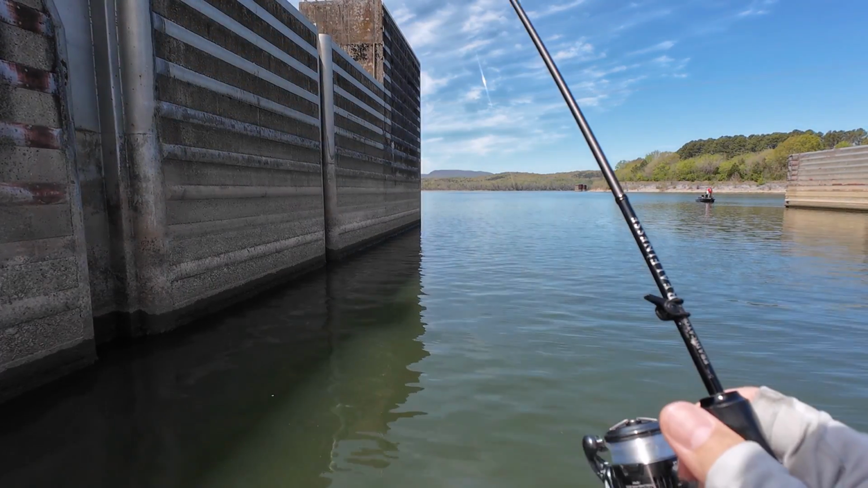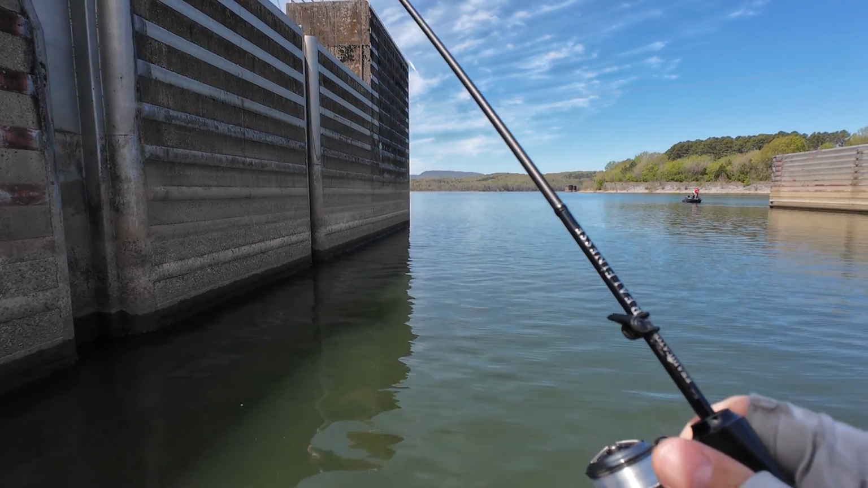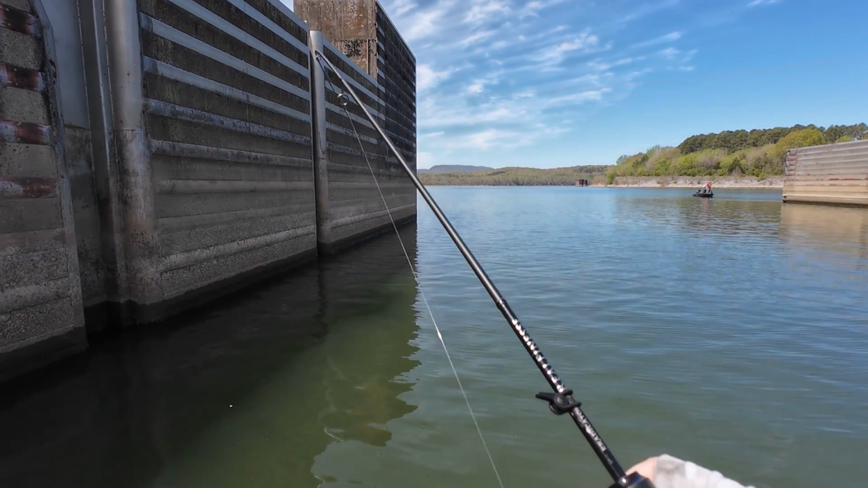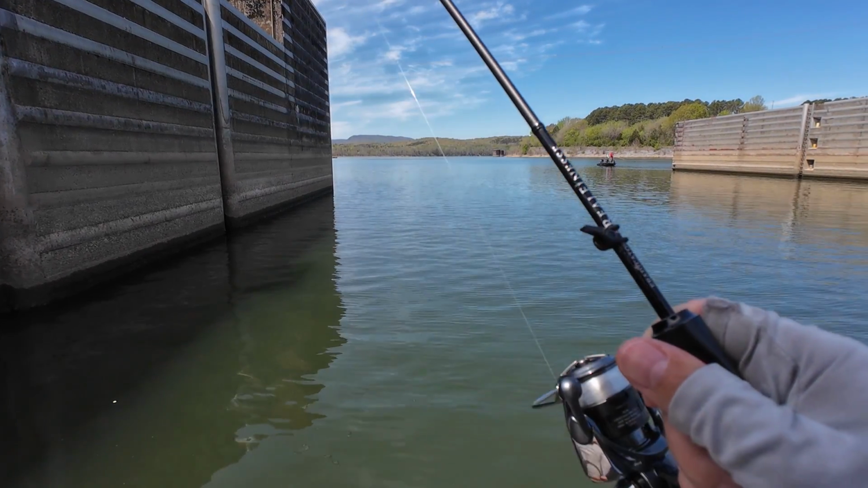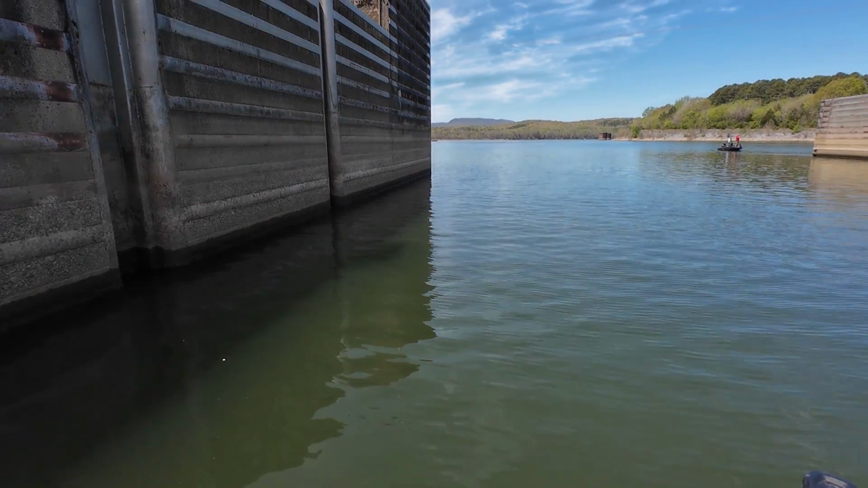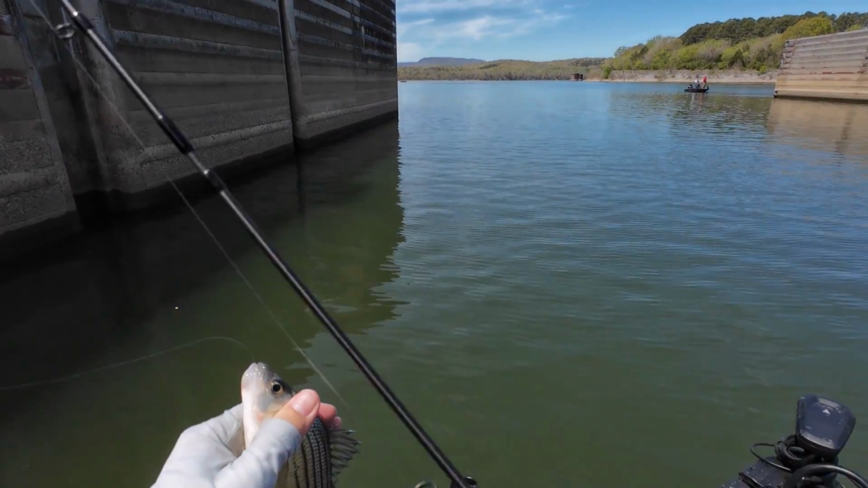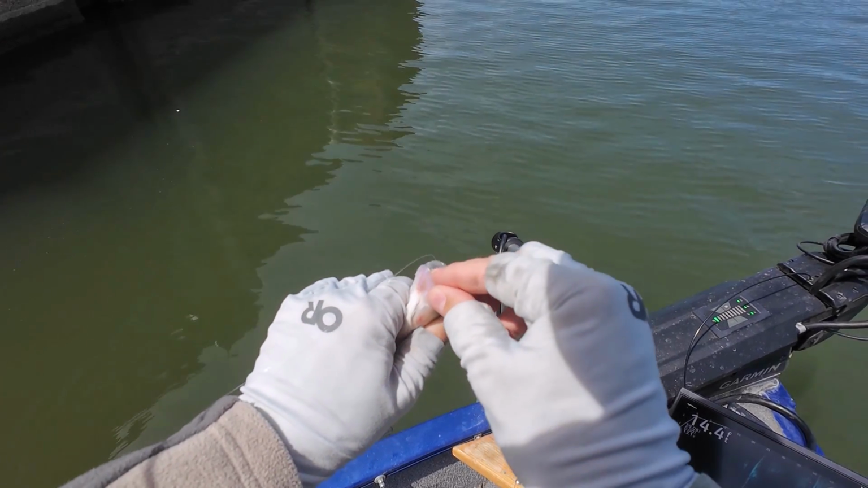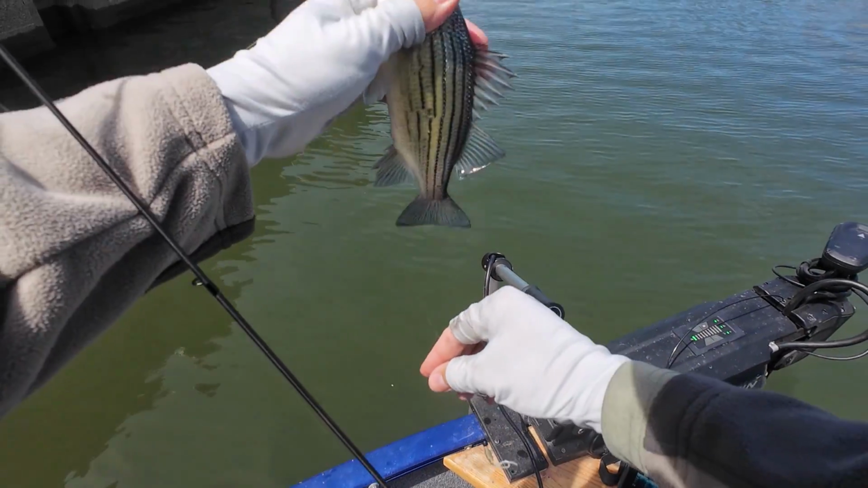Let's go catch a few fish under the dam, change the scenery a little bit, give you guys the jail background. It looks like you're in jail. Oh, I thought one decent fish, but it wasn't decent, and he ate my jig. Let go. Yellow bassaroo.